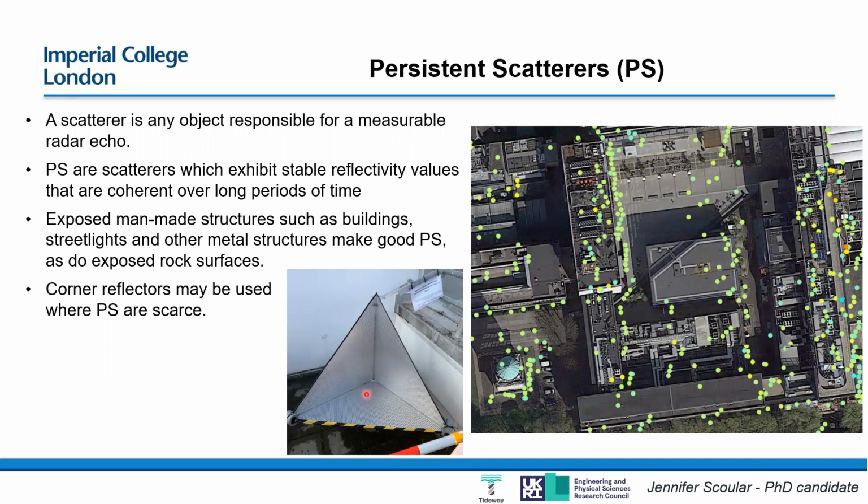So these corner reflectors, that's going to ensure that wherever the radar wave hits on these three faces, it's going to return to the satellite with the same timing. So all of these signals are going to sum up constructively and give a very strong and again stable measurement for this corner reflector. You can see on the right here, this is Imperial College, the Skempton building where we used to work pre-COVID. And you can see there's a lot of persistent scatterers being picked up, these dots, and they're mainly associated with corners on buildings or metal infrastructure on the roofs.